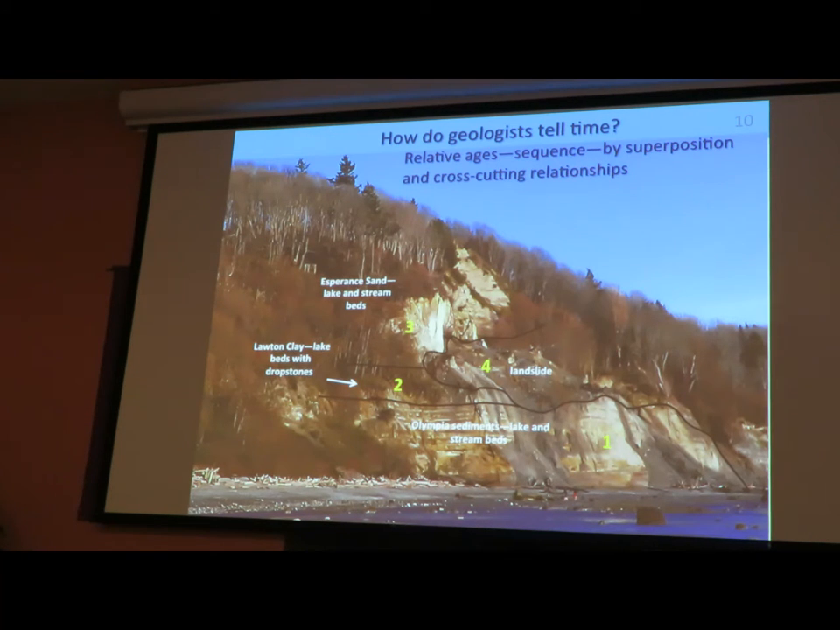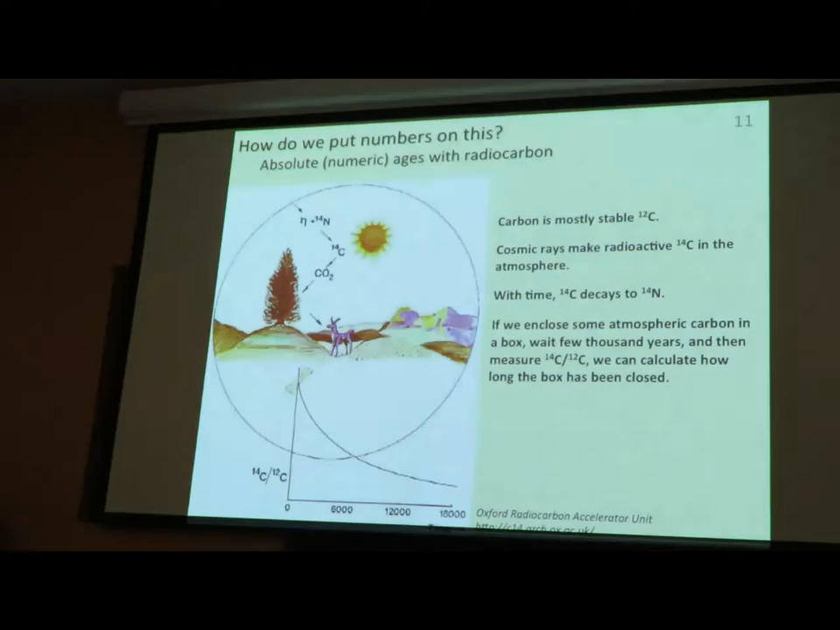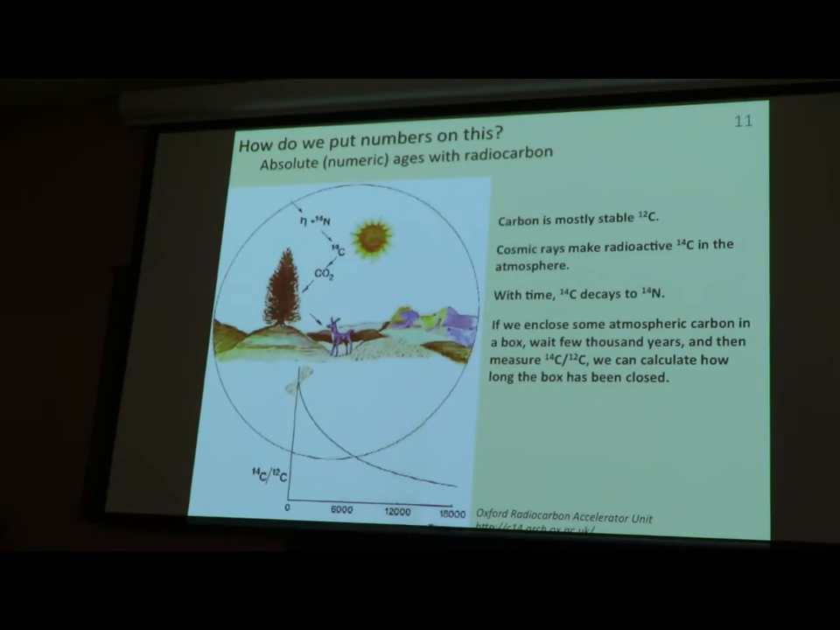We also, for lots of reasons, want to talk about how old things were, numerical ages. And those are a little more complicated and a lot less certain. But for glacial deposits, the big thing is radiocarbon. It's the appropriate technique for things of this age. And radiocarbon is based upon the observation that cosmic rays turn nitrogen in the atmosphere into carbon-14, which is unstable and slowly decays to carbon-12.